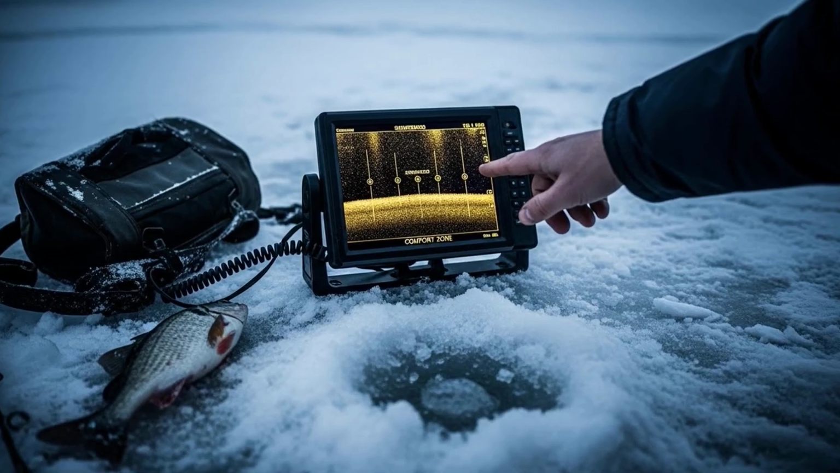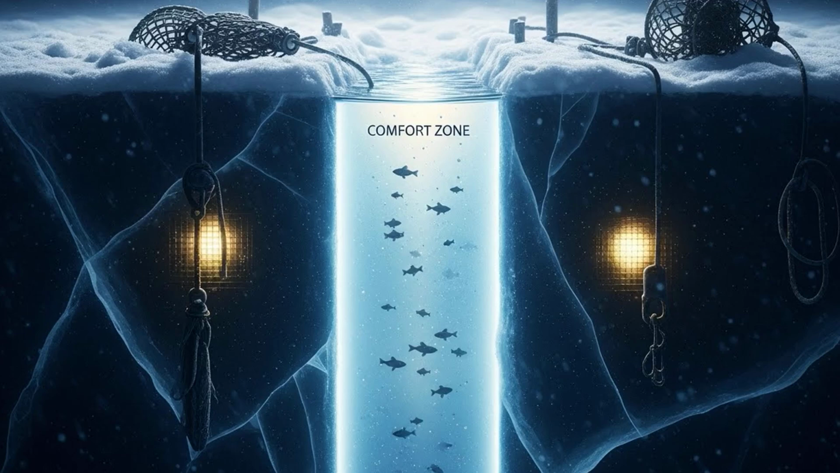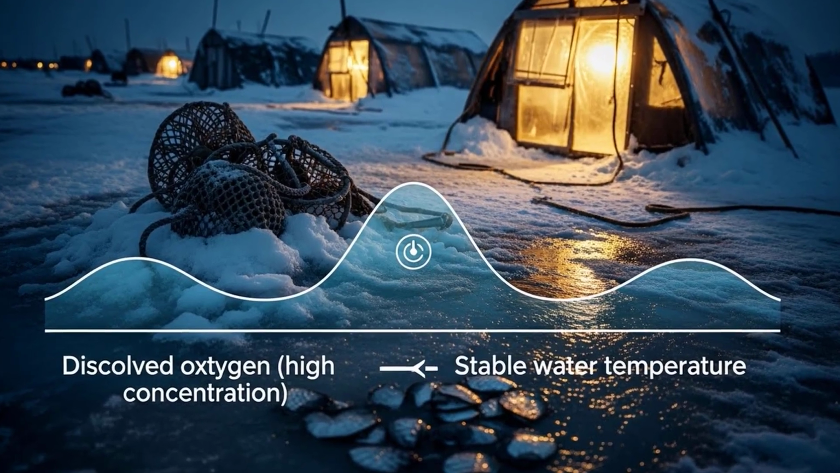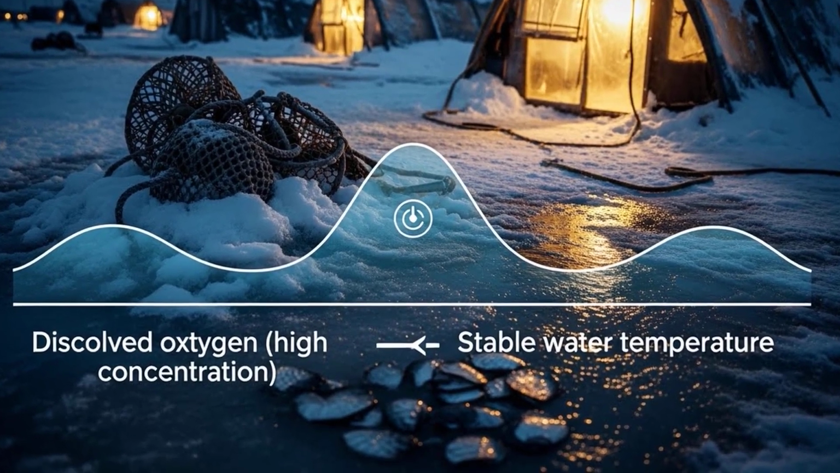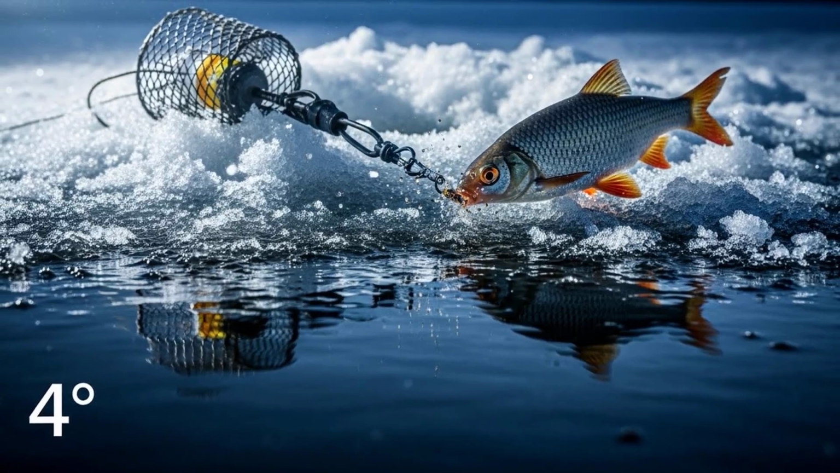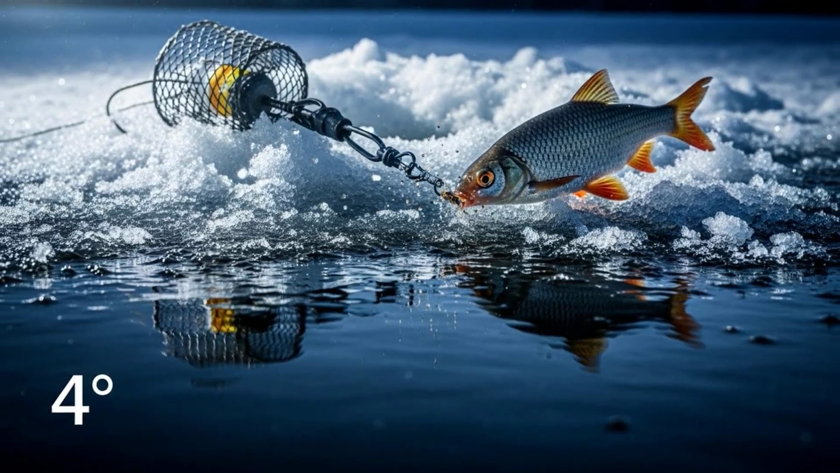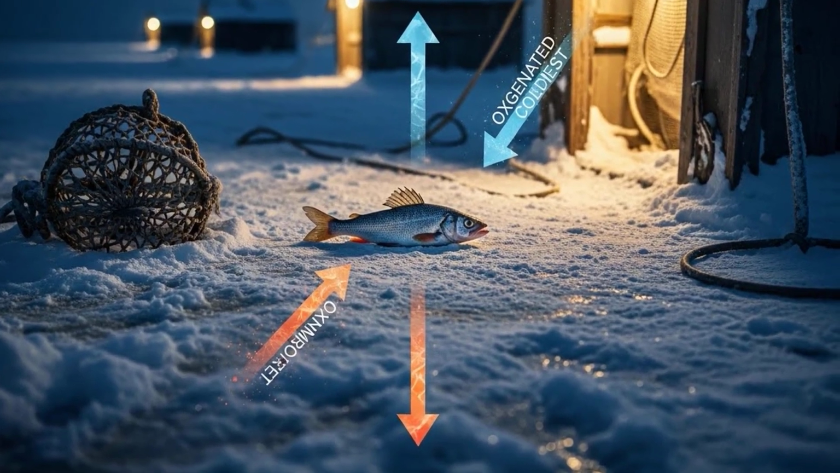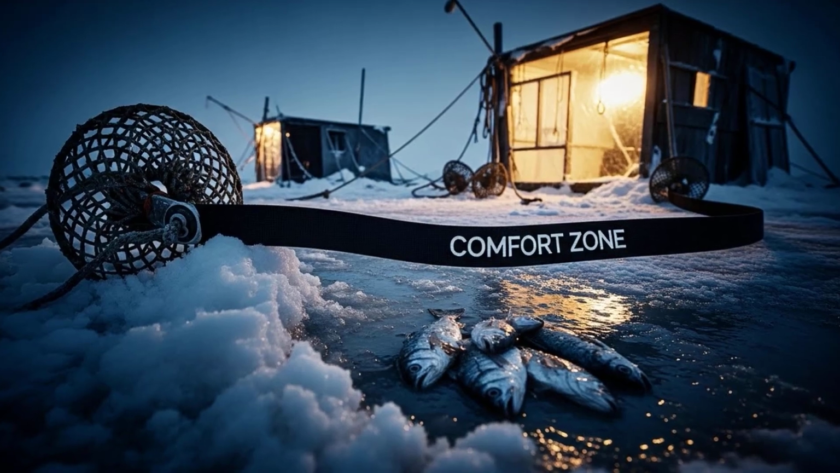So if the bottom is bad, where do they go? They move into what I call the comfort zone. This isn't a specific depth, but rather a layer or a band in the water column. This layer has the best available combination of two key factors: sufficient dissolved oxygen and a stable water temperature. It's also often where their food source is. They're not looking for the absolute warmest water if it lacks oxygen. They're not looking for the most oxygenated water if it's freezing cold right under the ice. They are looking for the compromise, the sweet spot.